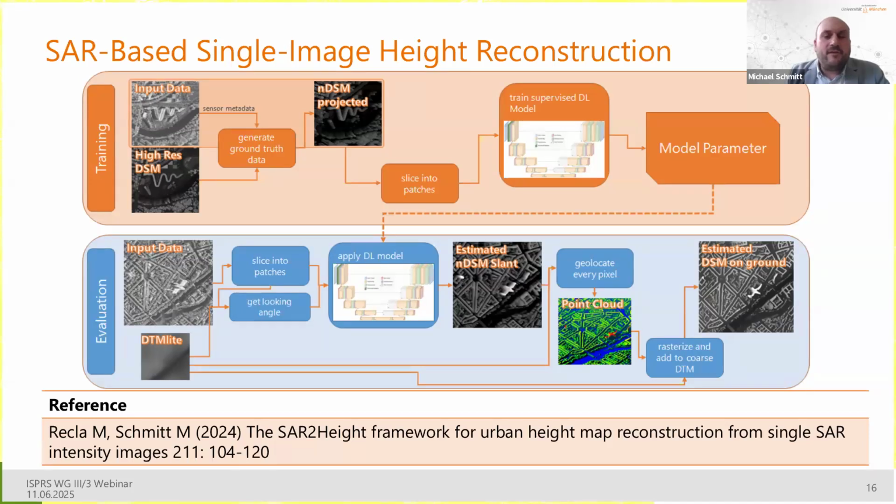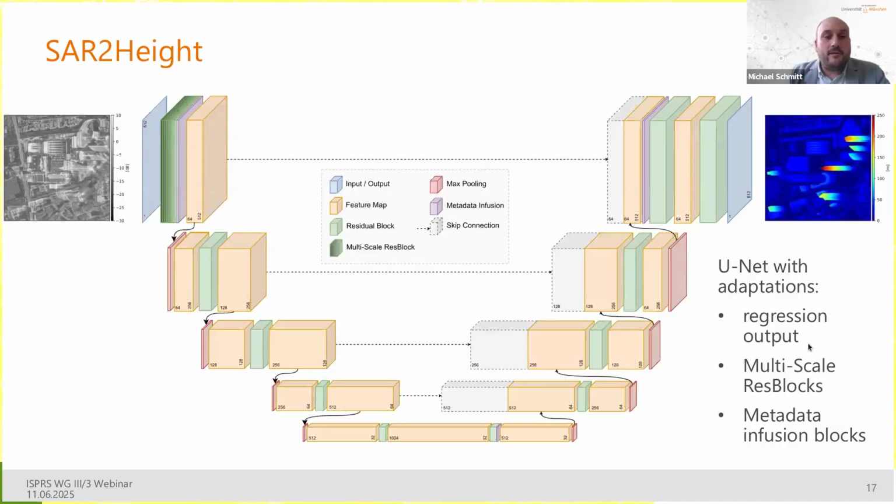But of course, the most interesting part here is the UNet, so the deep learning part. And as I said, it's a fairly standard UNet, of course, with some adaptations. I don't talk about the minor changes such as input size or dimensionality or output dimensionality. But what really has to be changed is, of course, you have to replace the binary semantic segmentation output and cross entropy loss for a regression output and mean square error as loss.